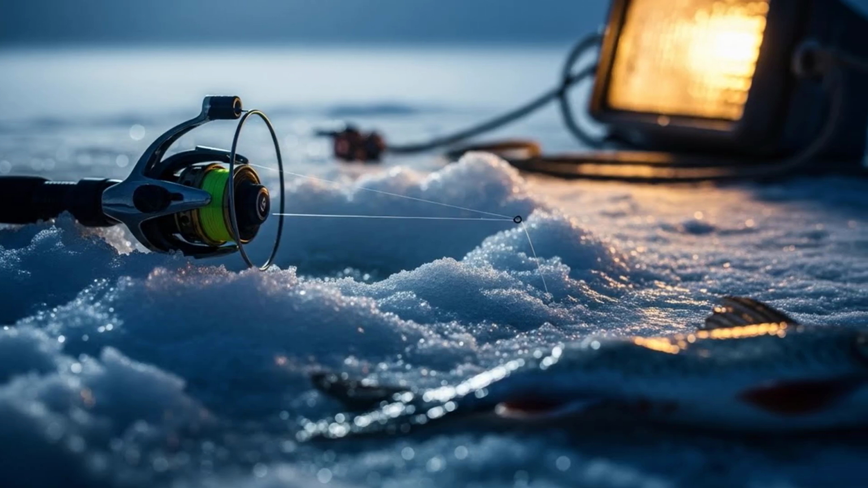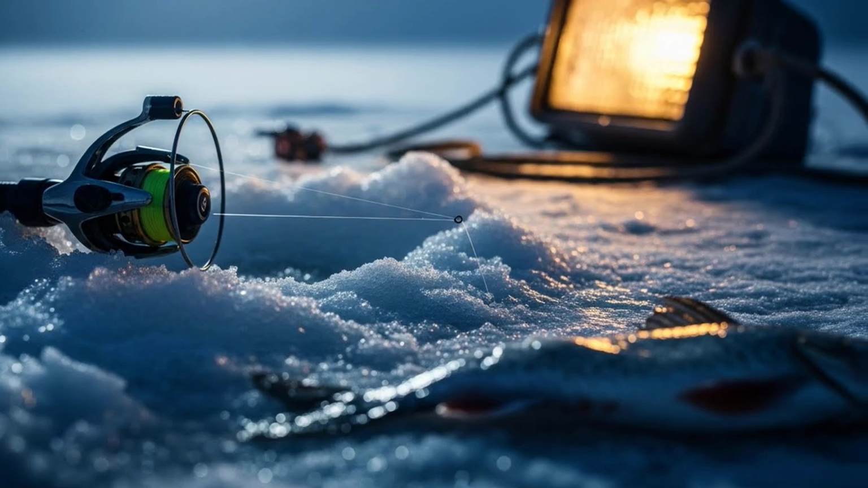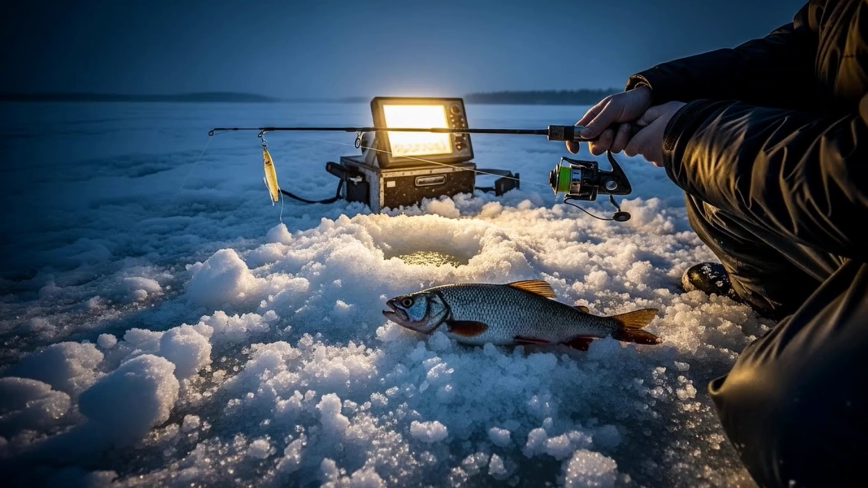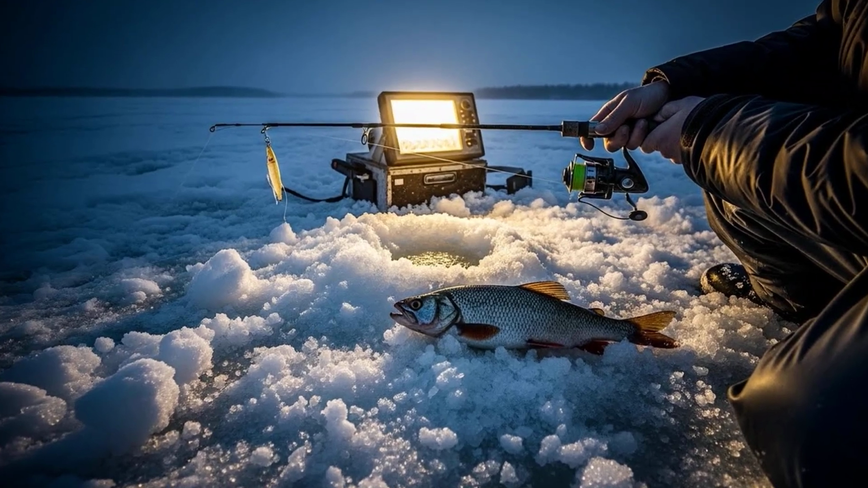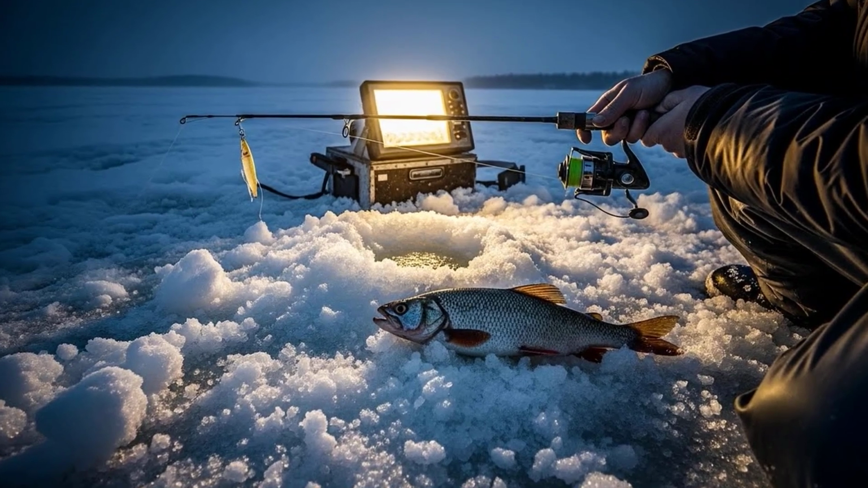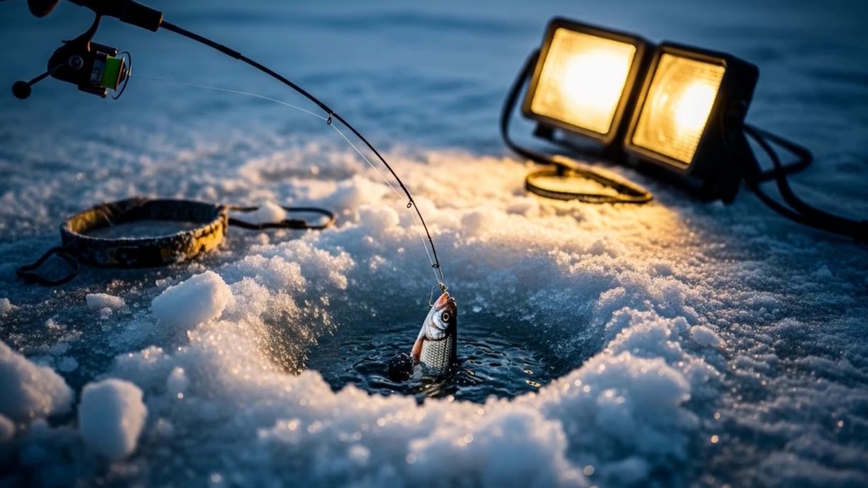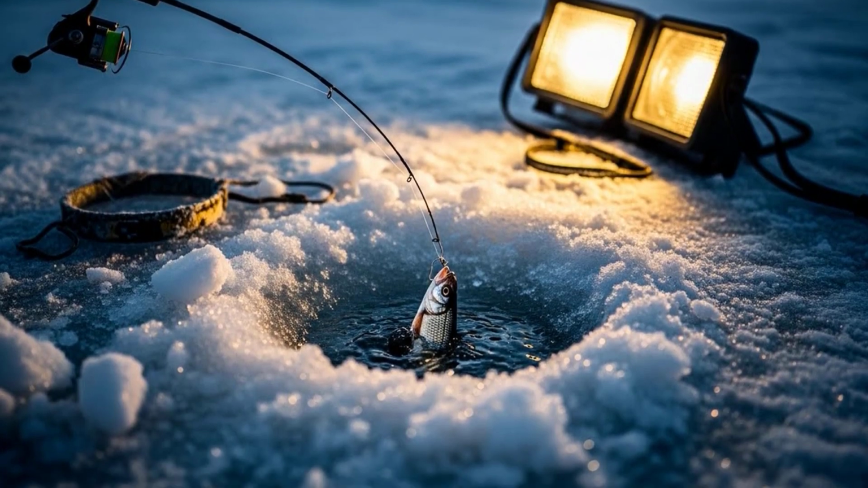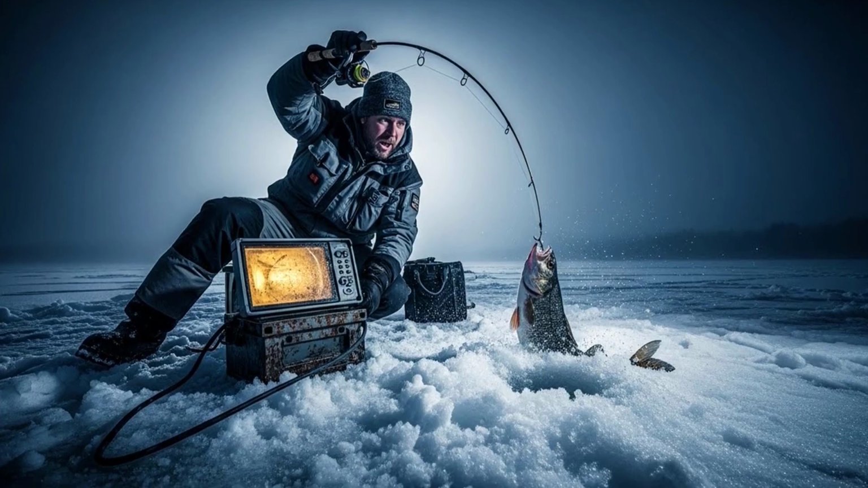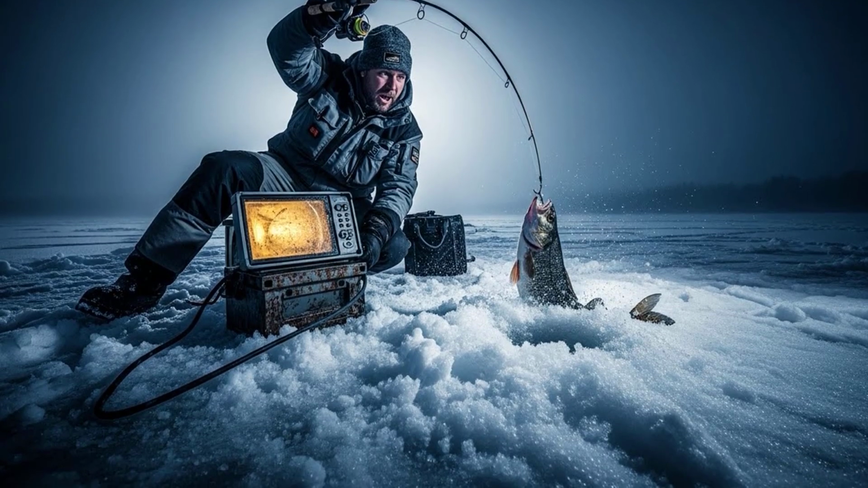And then it happens. Your rod tip, which has been motionless for over an hour, gives a tiny, almost imperceptible twitch. You're not even sure you saw it. Then it happens again, a more confident tap-tap. Your heart starts to pound. You're laser-focused on that rod tip. Suddenly it pulls down with a satisfying solid weight. You set the hook, and for the first time all day, you feel the thumping life of a fish on the other end. It's not a monster, but it's a fish.